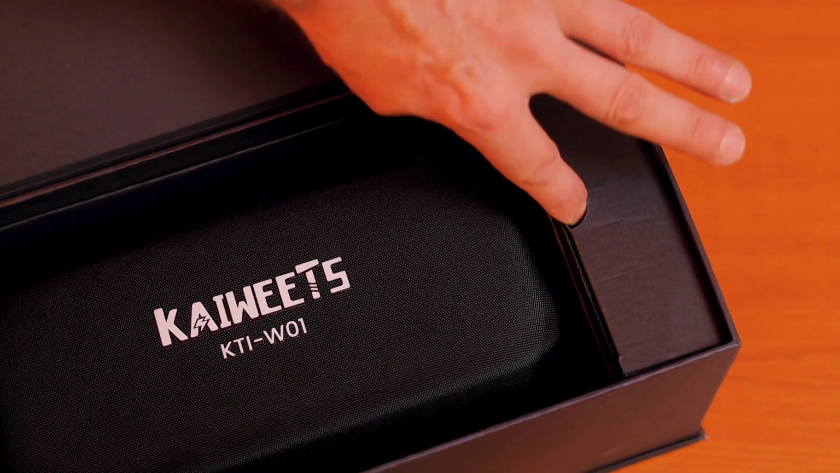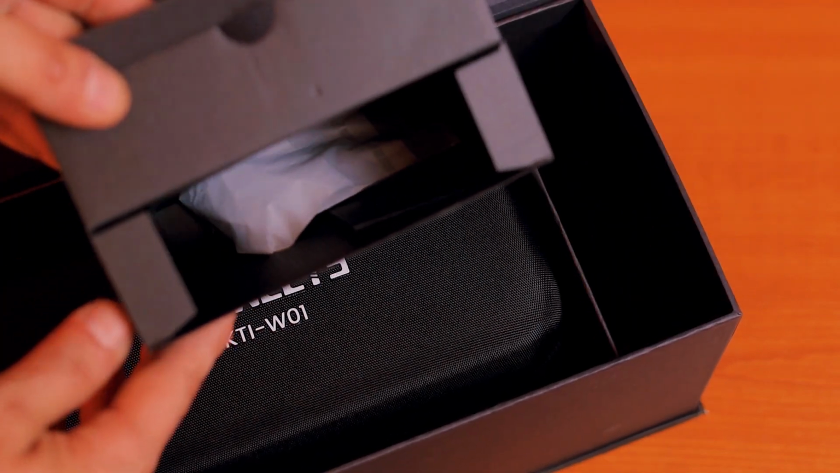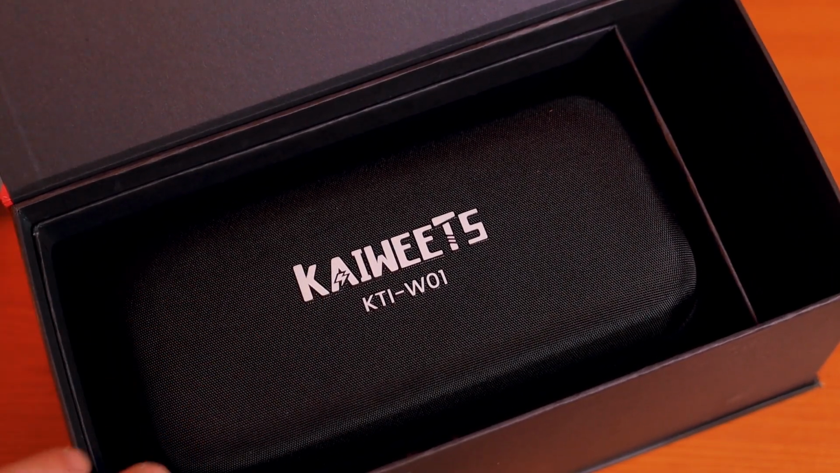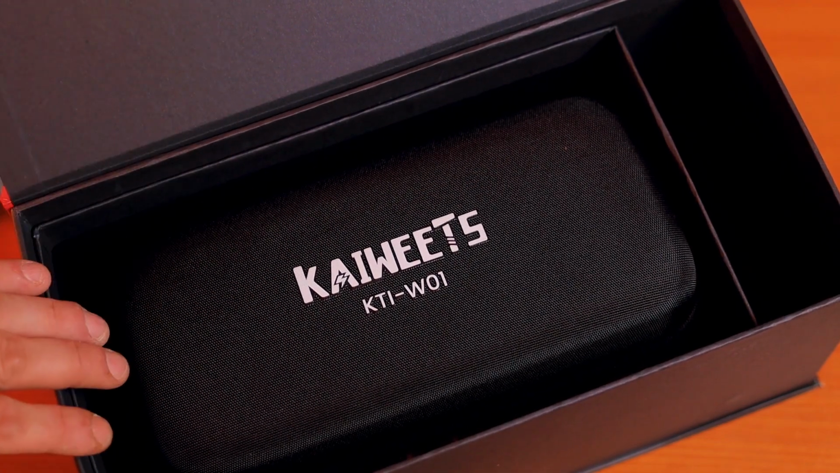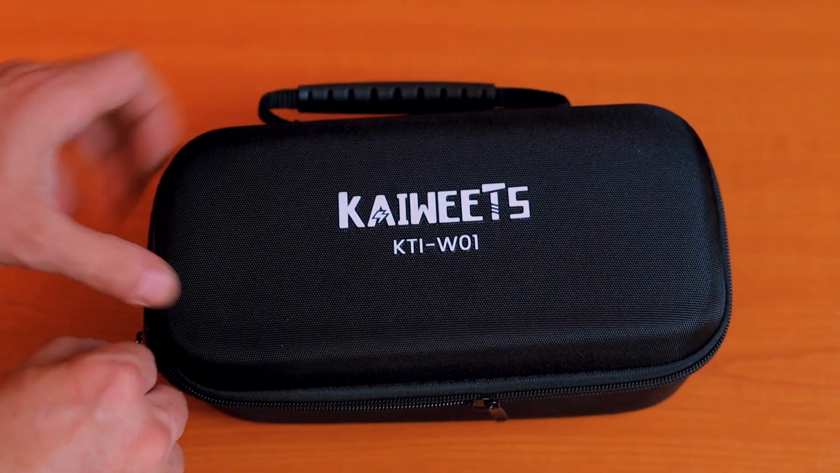Then over here on the back side we have another little box which contains the USB charger and the cable, and of course the camera itself, which comes in a really nicely made protective case, as usual from the KAIWEETS products. So let's open it up really quick.